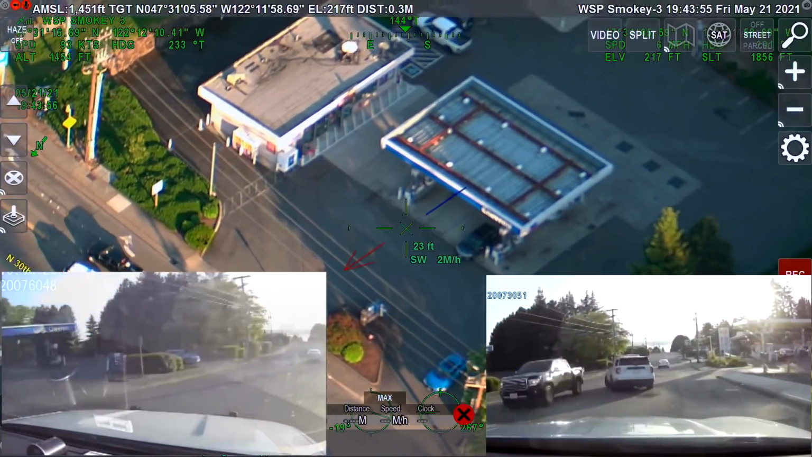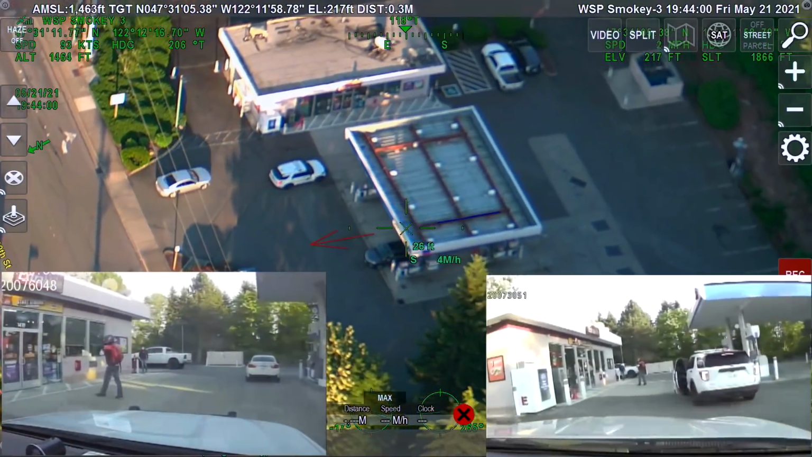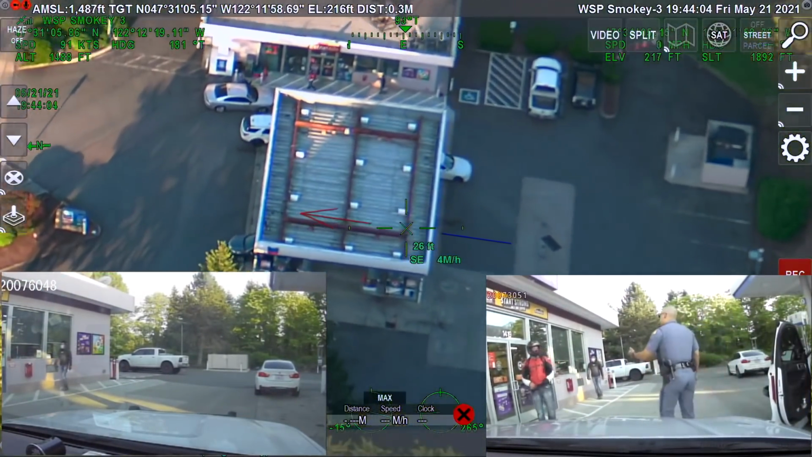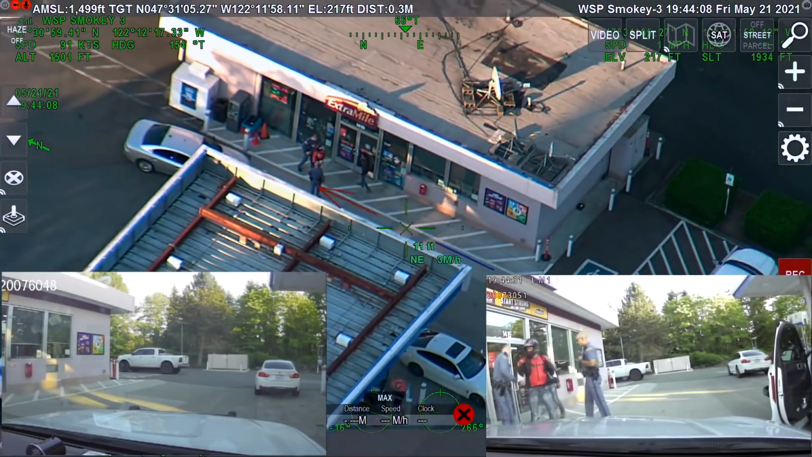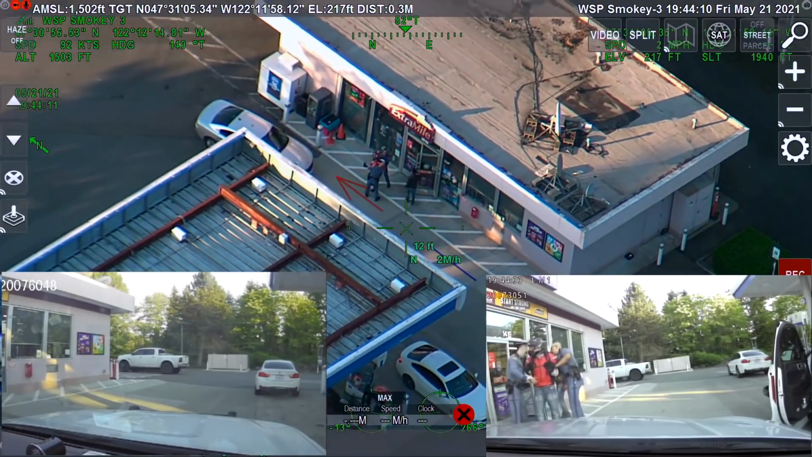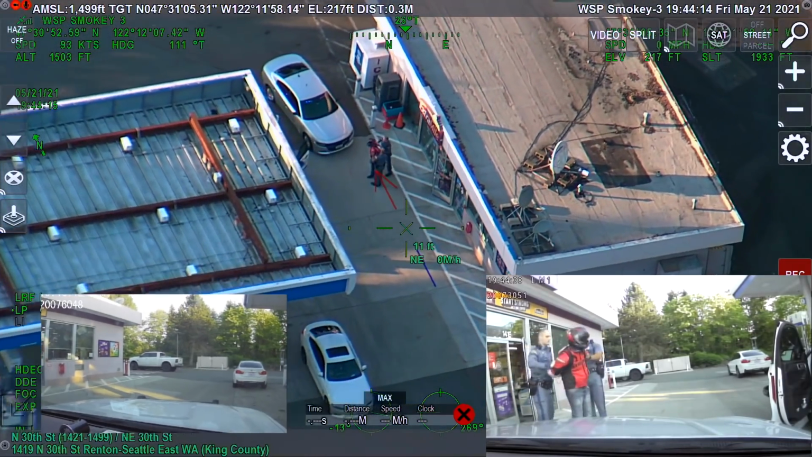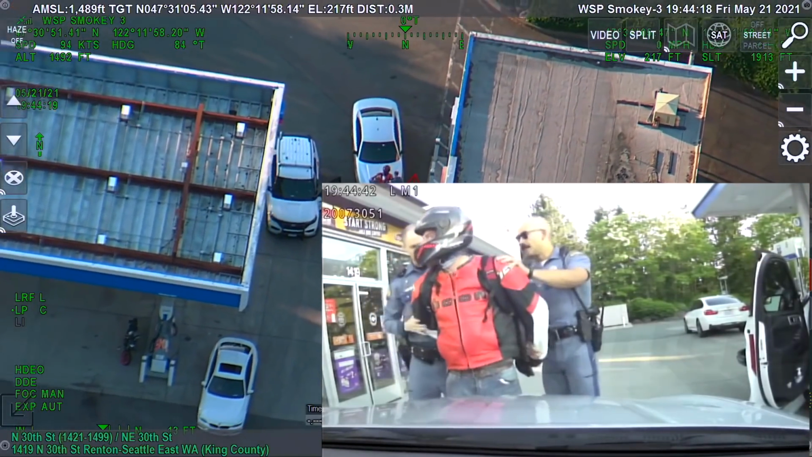Make that left, he's under the pump. Go ahead and stop. Coming right up on your right there. Stop. Give me your license and registration. Okay. Any weapons on you? No. Hey, whoa. What the fuck did I do, man? Relax. I didn't do shit. Relax. I've been watching you this whole time. Relax, what, dude. Just stop. Open your feet. I know. You're good. Open your feet.